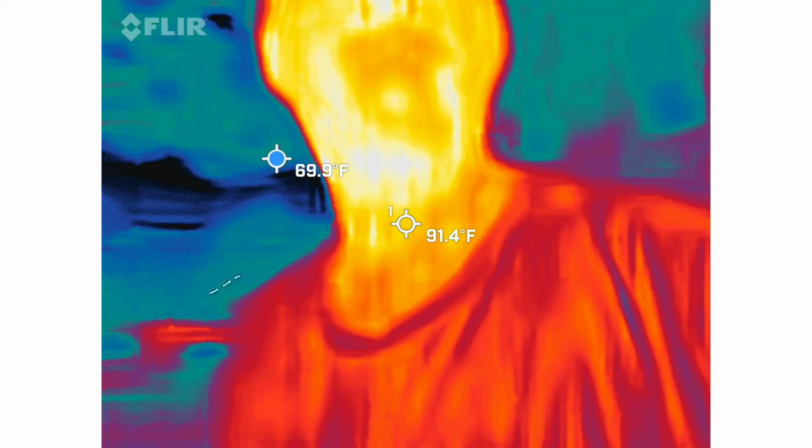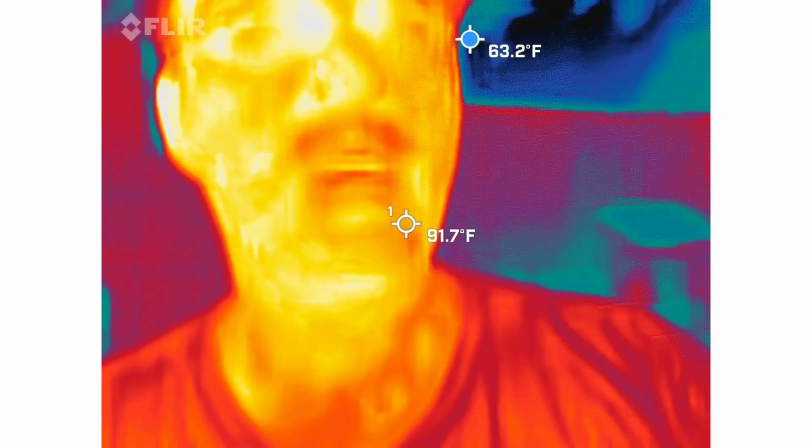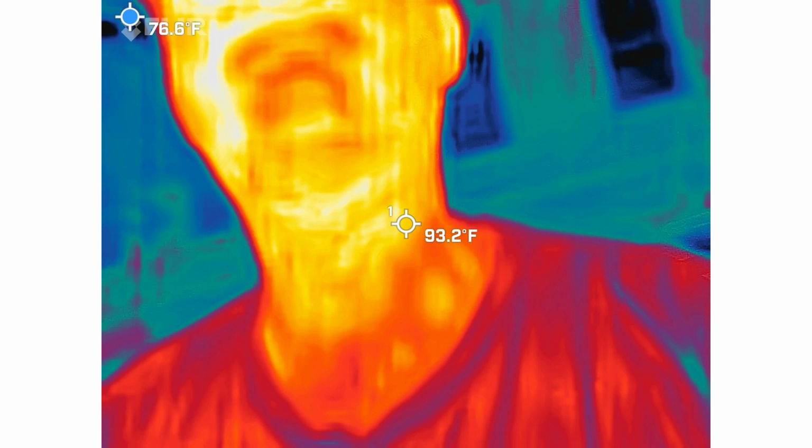This is a FLIR camera, so basically you guys should be able to see me in this camera. I'm the red, orange, and yellow guy. Sorry, fellas, I'm the hottest thing in the video right now. Just want to point that out. Yes, laughter, that's good. I want you guys to have fun.